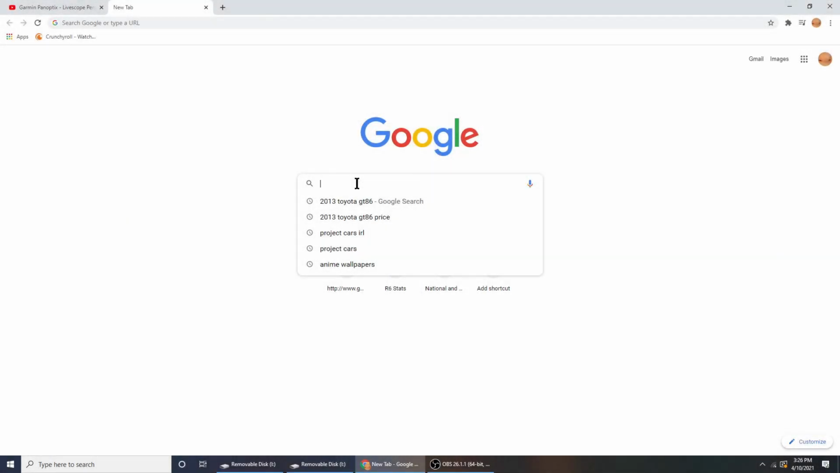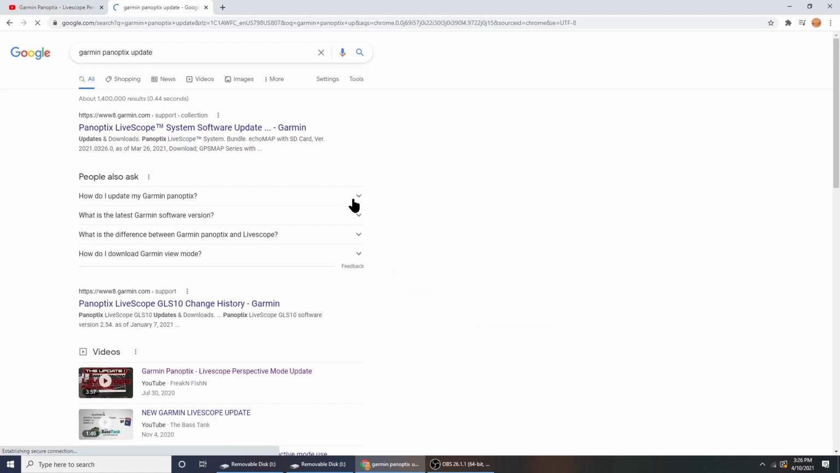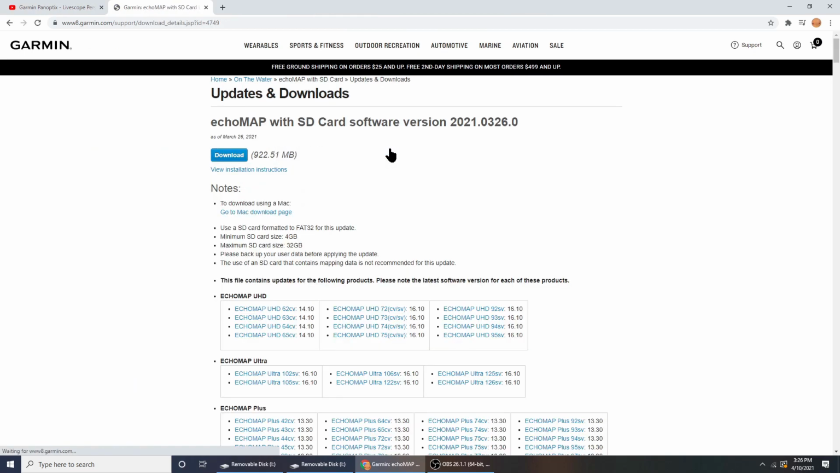So let's go to Google and type in Garmin Panoptix Livescope update, or just Panoptix update. And there it is. We're going to click that. You can see it's the first selection here. We're going to click on this link, and this will be the update. You've got one for Echomap and one for GPS. Since I'm using Echomap, we're going to click on the download next to the Echomap, and this is the software version that we want. It's 922 megabytes.